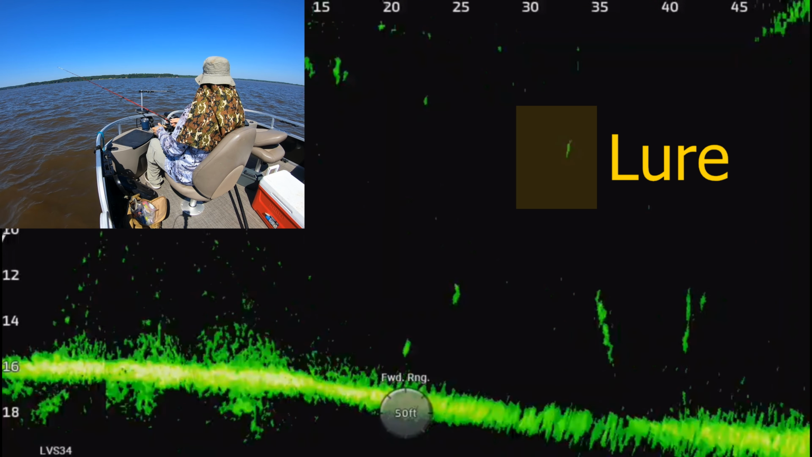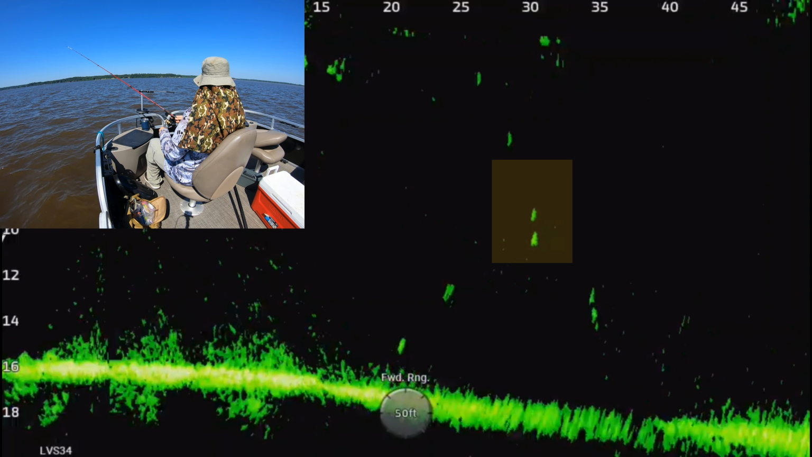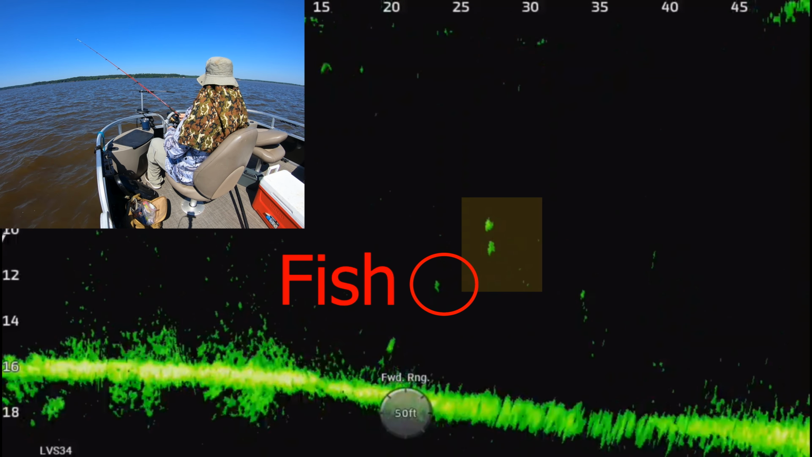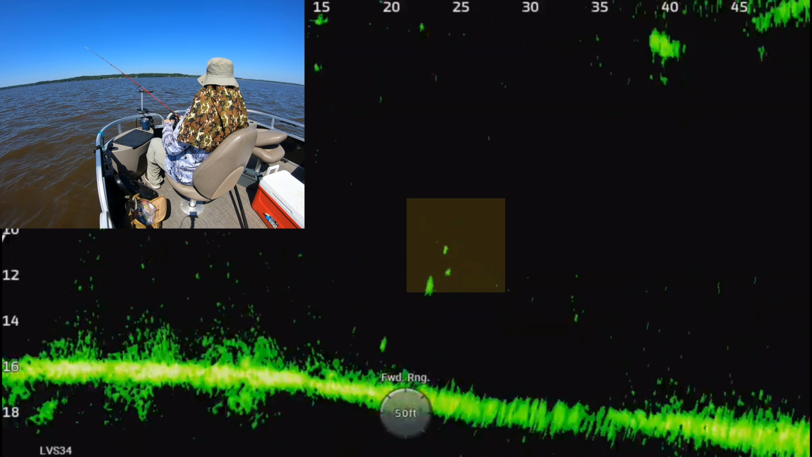It is summertime. It is hot. You can see my lure coming down right there. Bottom dot is a jig, top dot is a weight. And there's the fish we're going after. It's summer. It was like 94 degrees on this day.